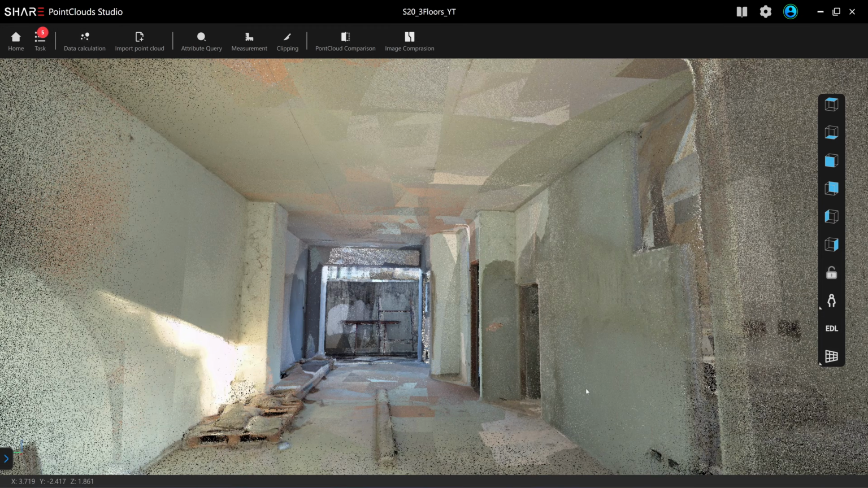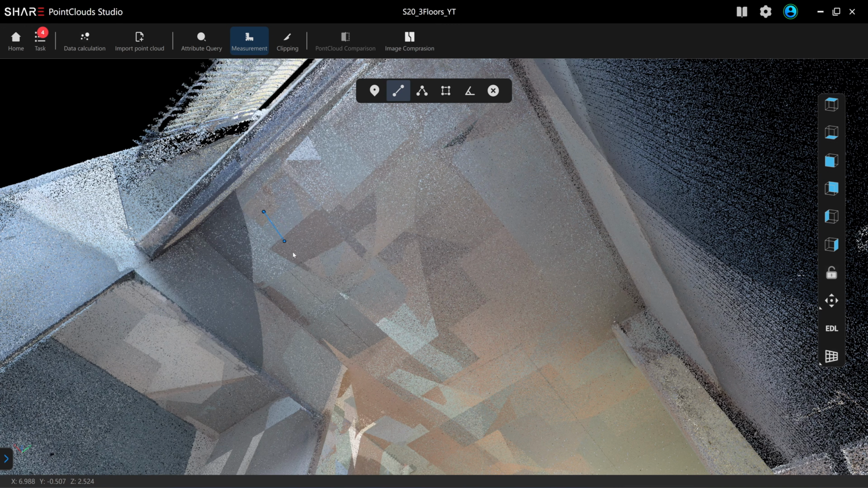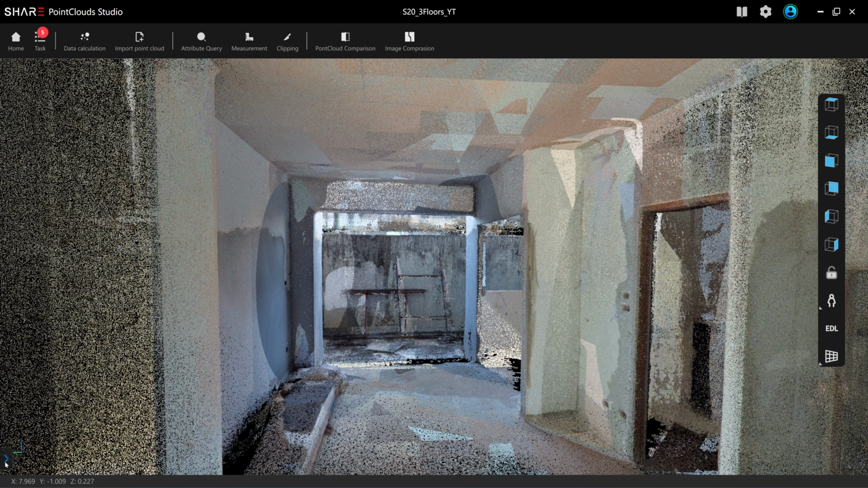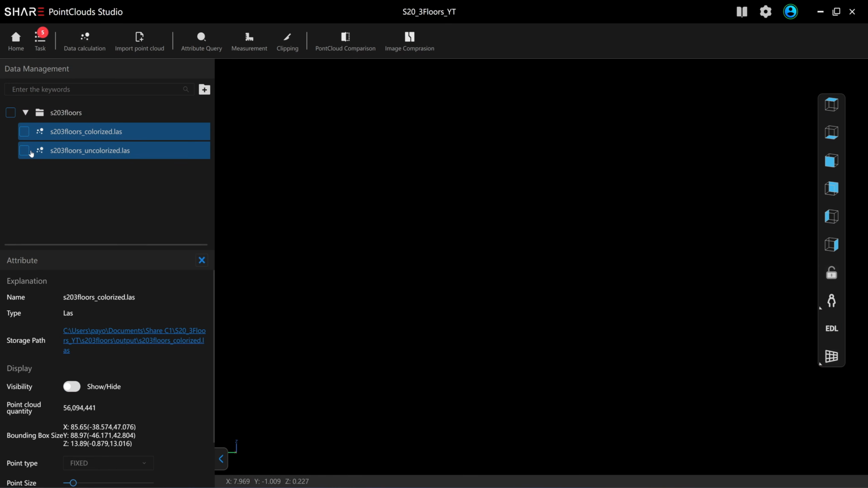Okay, this will be the scan data from the S20. I can't even see the seam line on the ceiling. The gypsum board is 1.2 meters, so I'm going to measure. 1.203. Yeah, and 2.4, this is the length of the gypsum board. So the accuracy of the color point cloud is very, very good. The point cloud color is 56 million points.